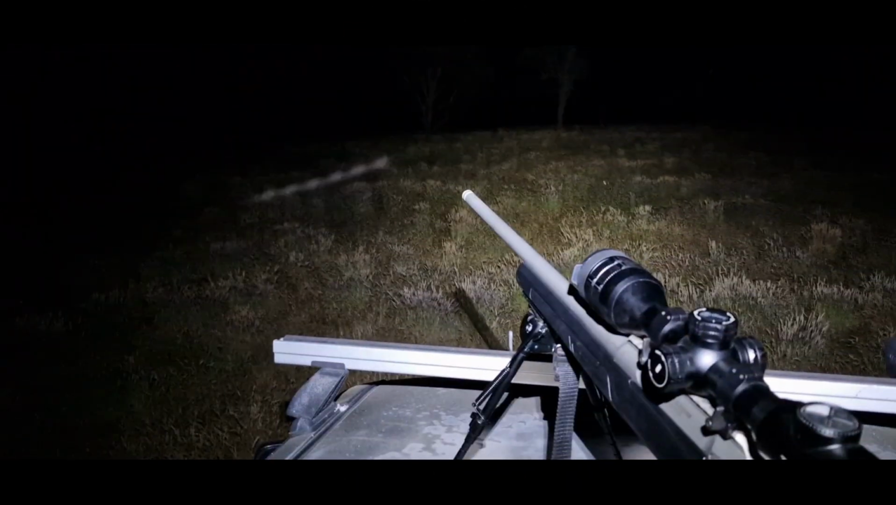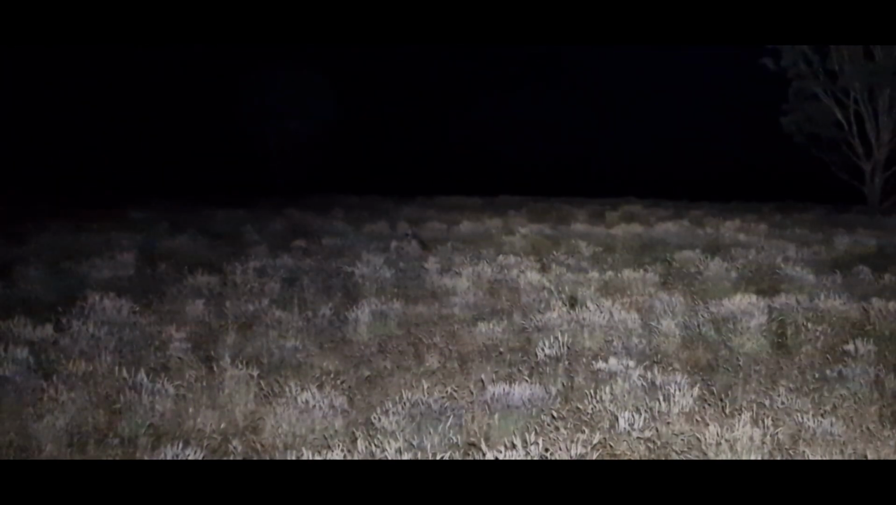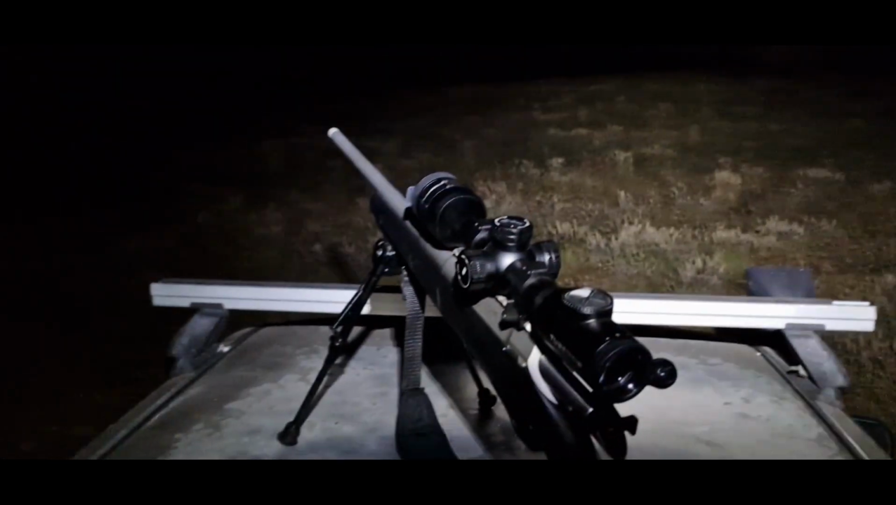Probably see a bit better this time. Excuse me, I've just been scanning for kangaroo just there, so you can see I'm not lying. Anyway, I've been scanning for about 6 minutes now. Nothing's come out. I had a bit of a scare just over in that direction before, where the roo was.